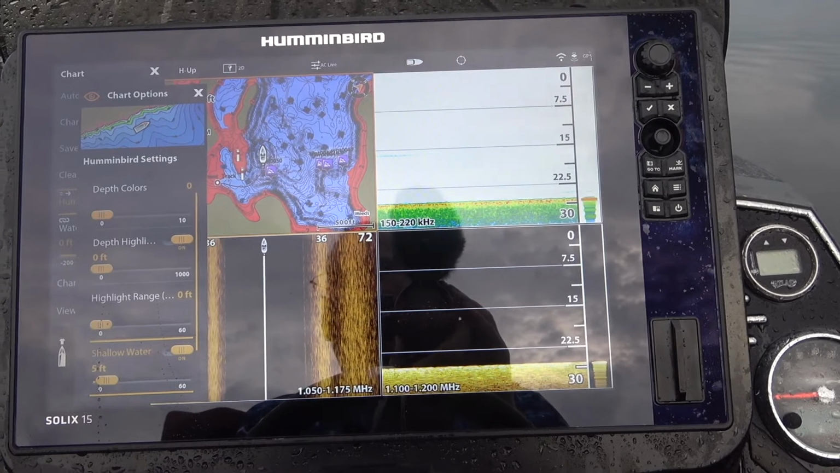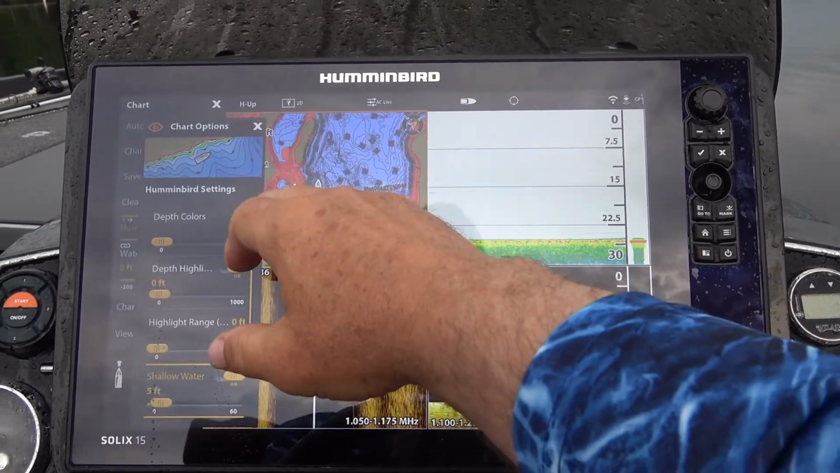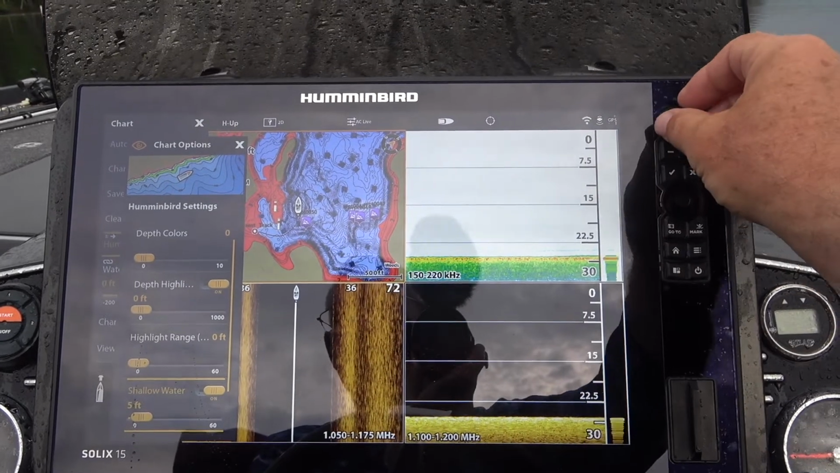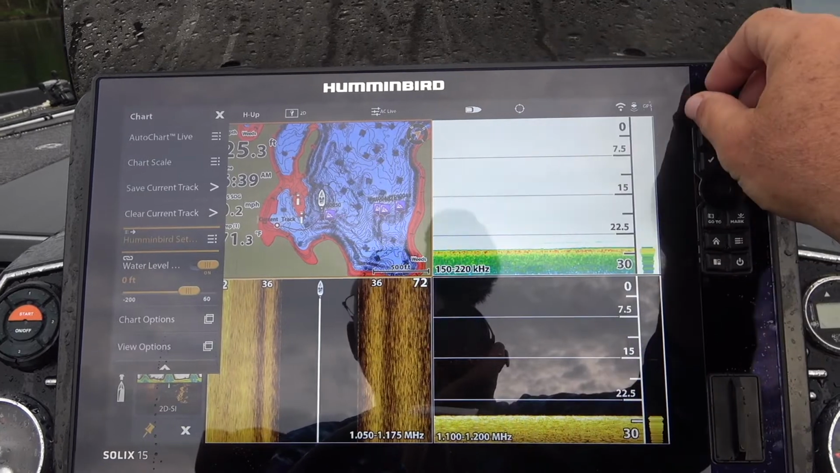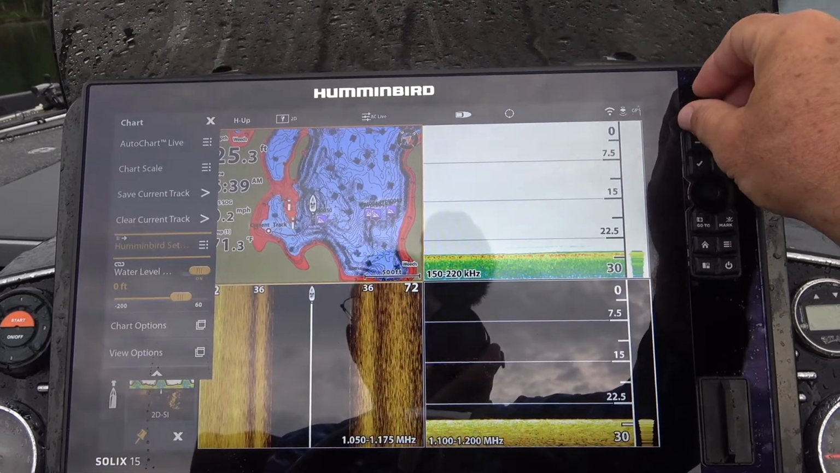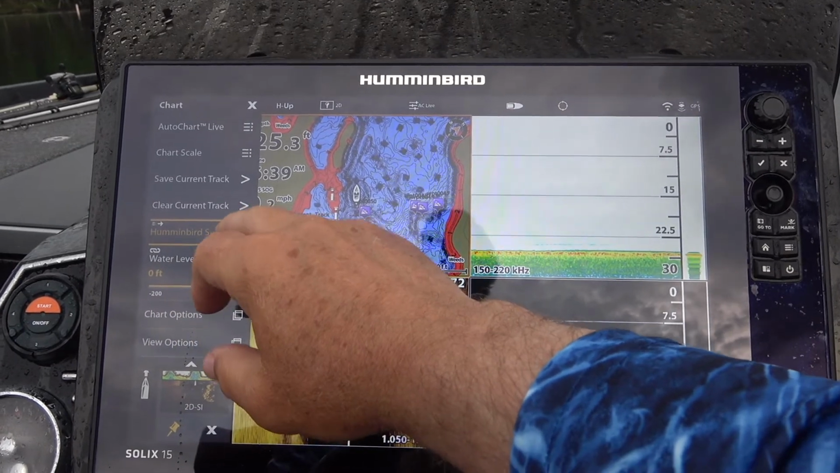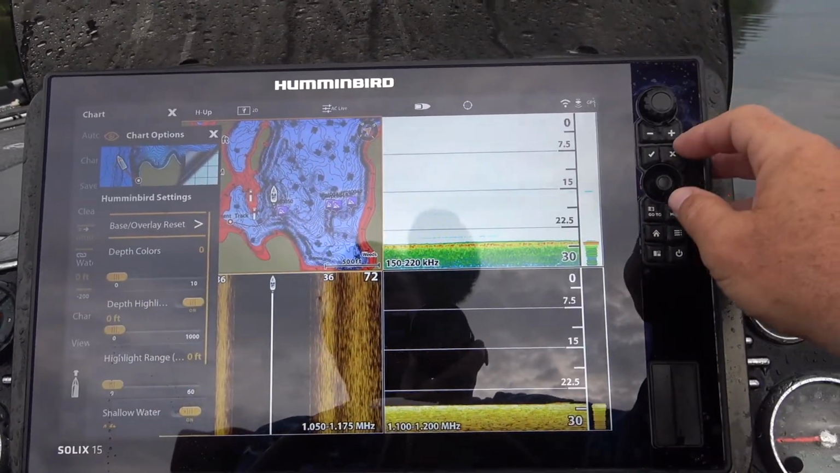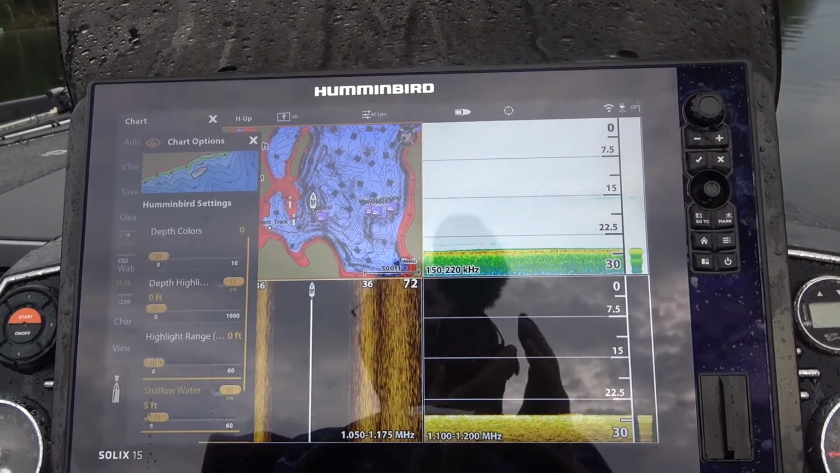I think if I go to 5 feet, I'm going to be pretty safe that anytime I'm in this red zone here in the lake, that I need to be careful. And certainly don't want to be running at full speed in any of those red zones. So that's the first thing I do, is get that set. Okay, so it's shallow water. Again, set that to 5 is what I'm going to do.